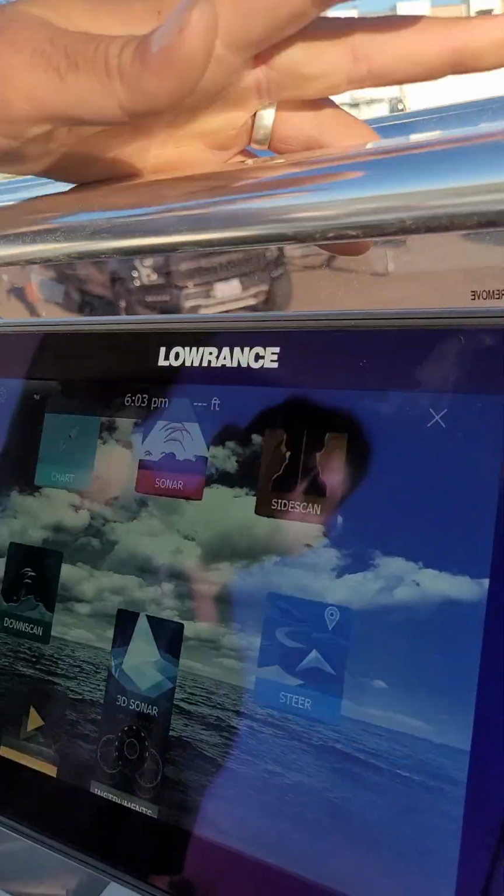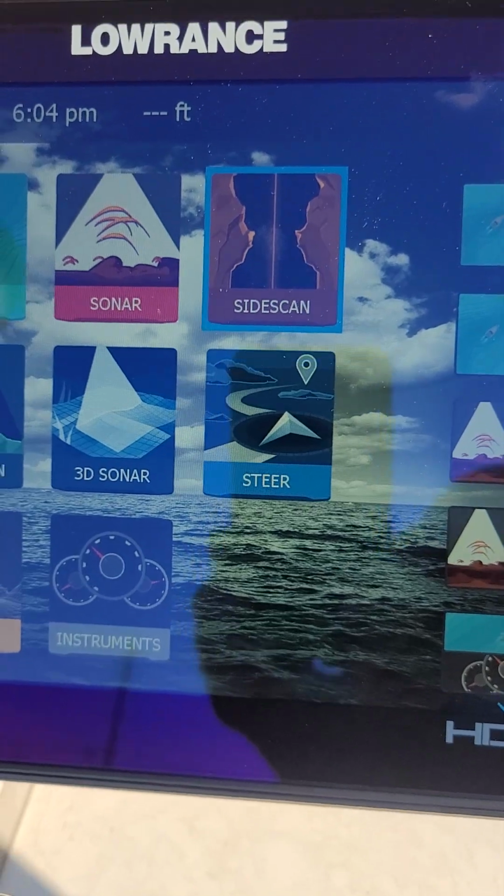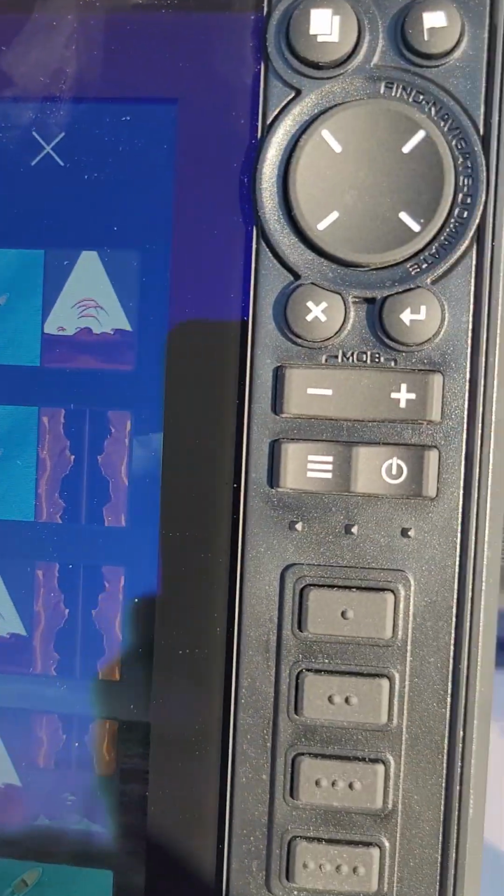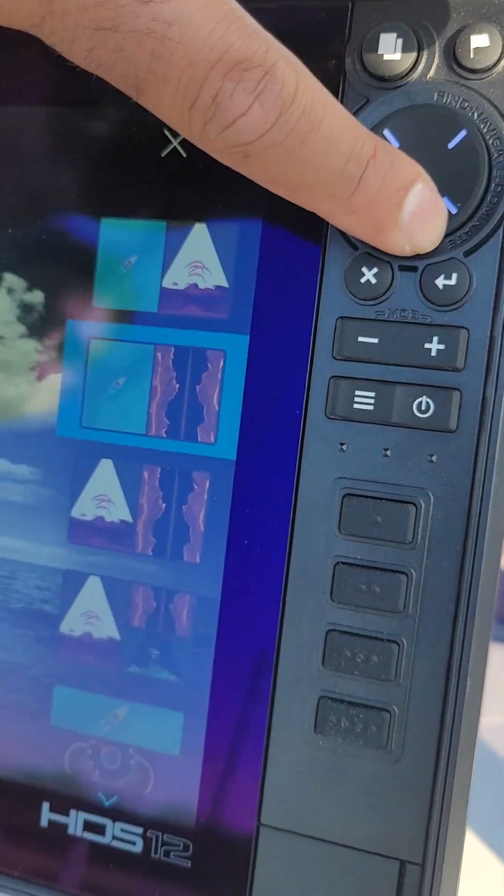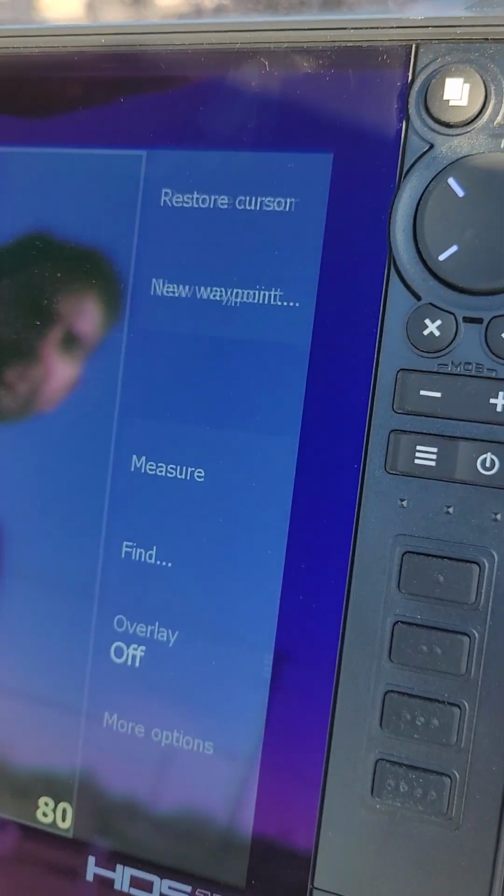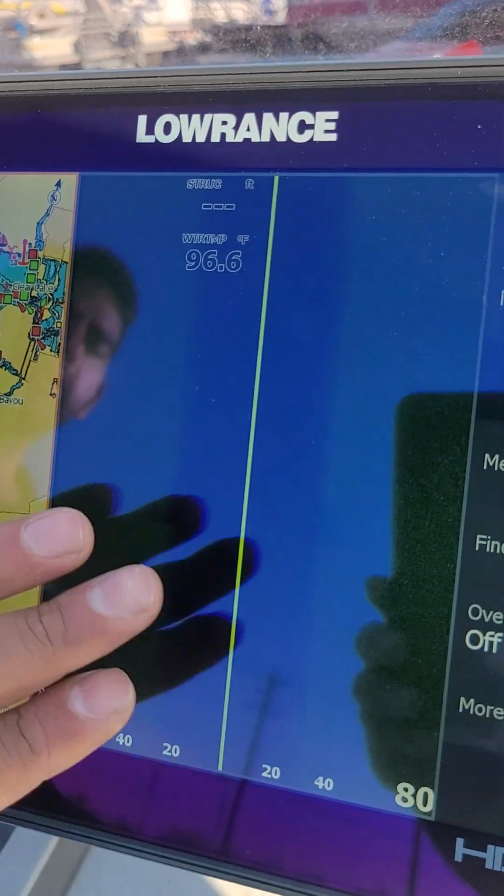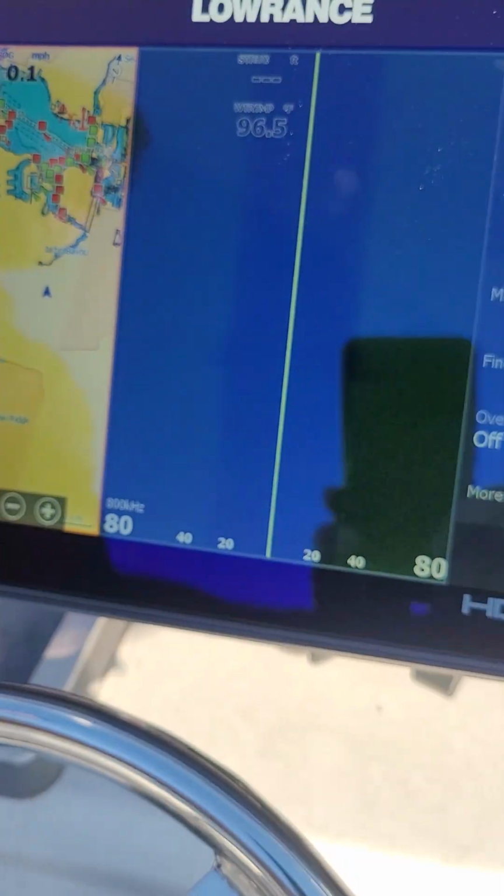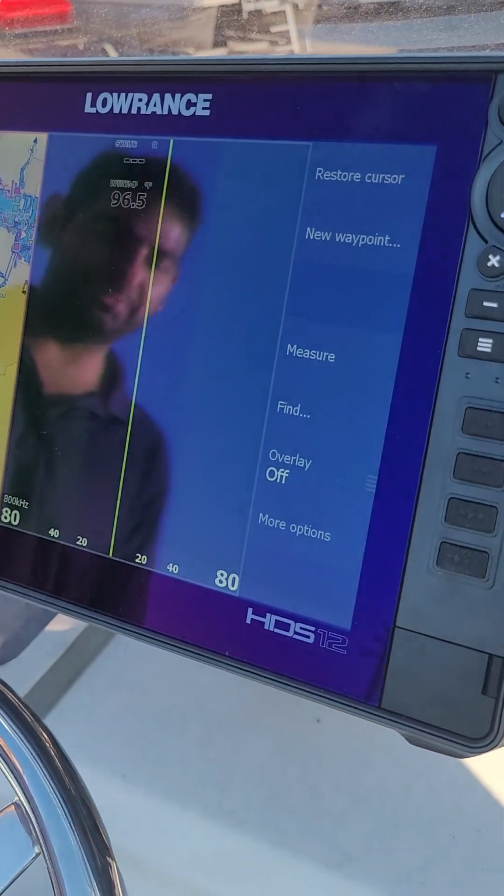If you go back to the home screen, you can see everything, your instruments you can get. Now, a lot of people will hit that. That's pretty self-explanatory. You have some other gauges as well, and you can change the look of it on this side. Right. You can do split screen. You can do down scan and side scan. So a lot of people want to see where they're going while they're moving, and they want to use the side scan. And of course, you can always make this screen bigger. It just costs a little bit more money. They make these things huge, 20 inches.